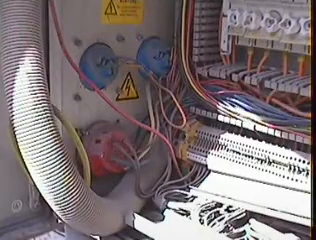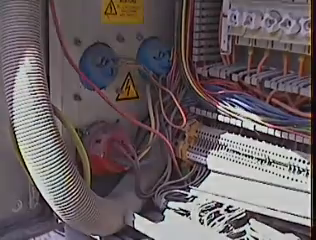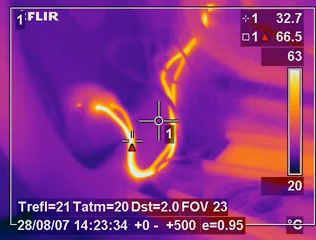This image shows a 3-phase socket on the side of a panel which has no visual signs of a fault, but in the thermal view we can see that the circuit is clearly overloaded and is unfit for purpose.